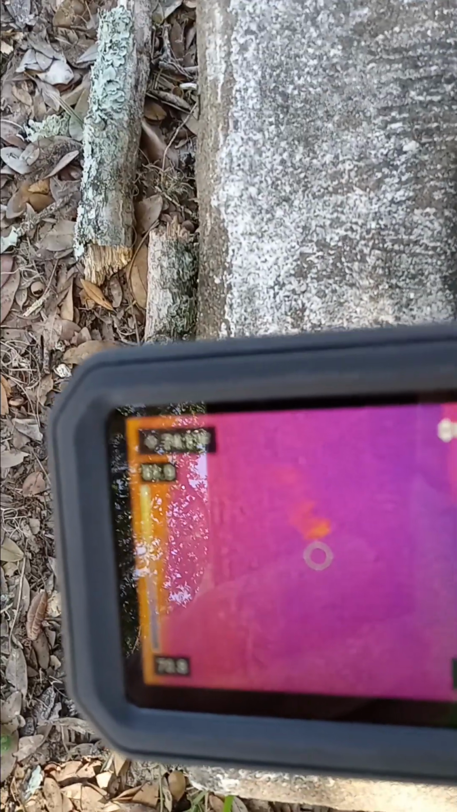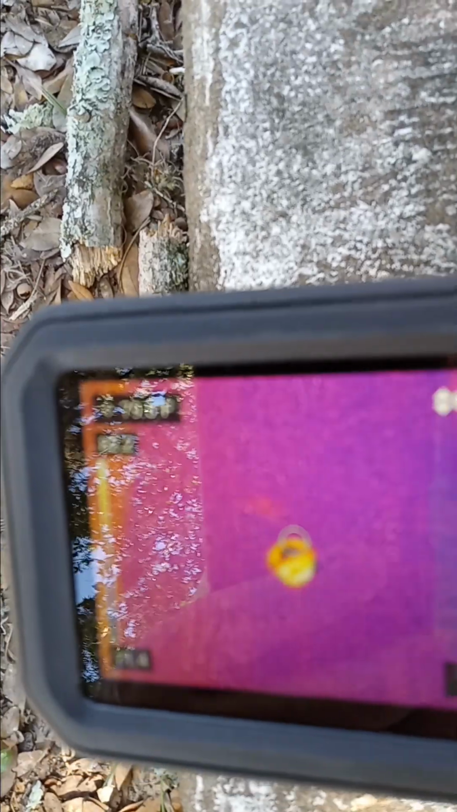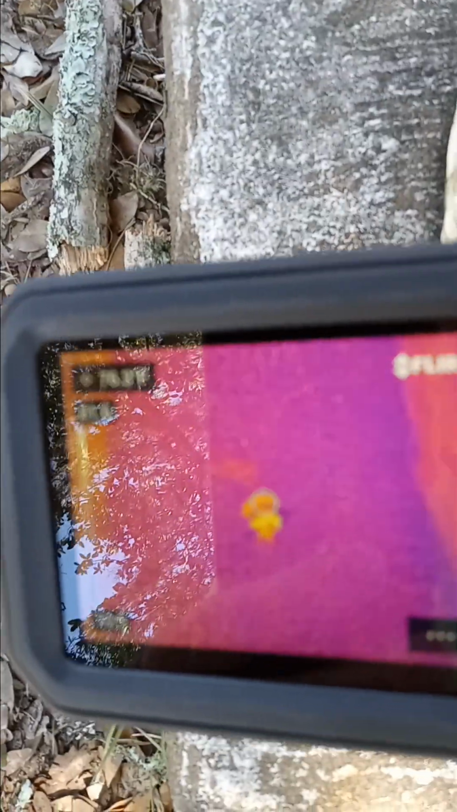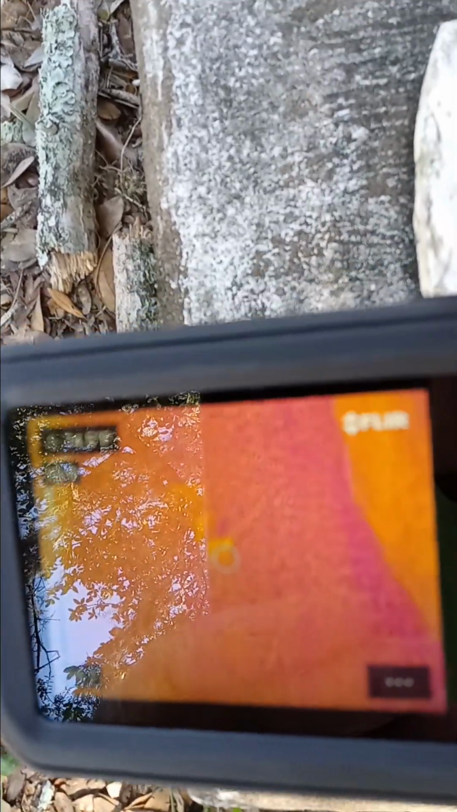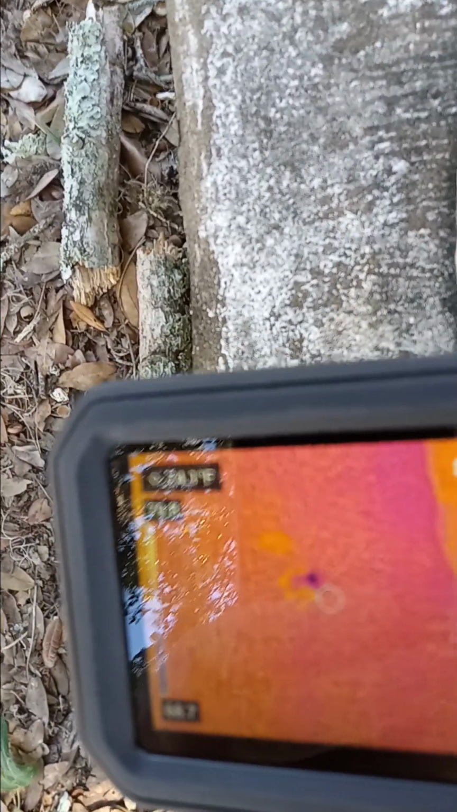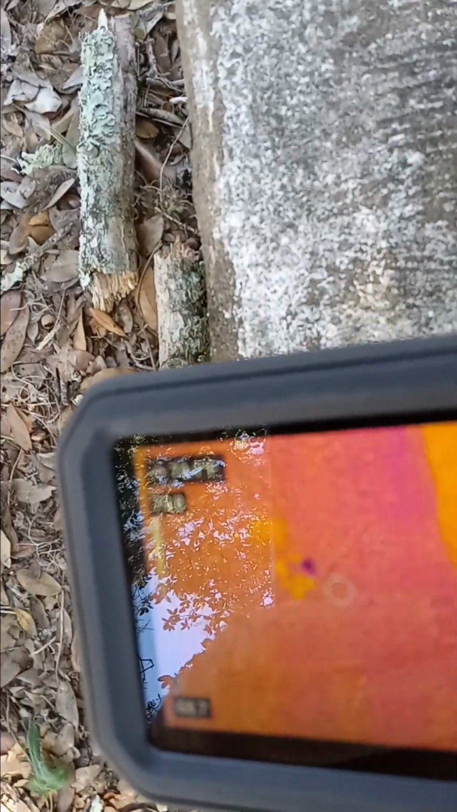This is Paranormal Short Session 34 at the Chestnut Street Cemetery in Apalachicola, Florida. I'm next to Gracie Peter's tombstone. It's kind of like a full grave cradle with the split in half tombstone on top of it.